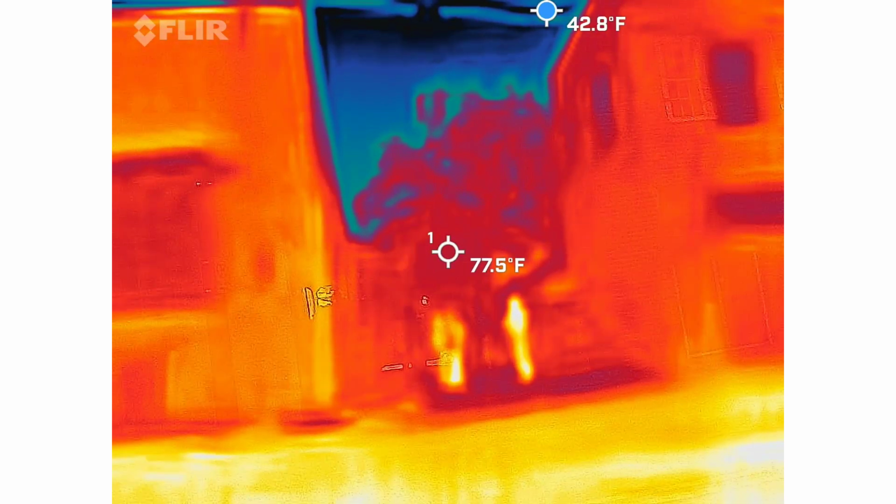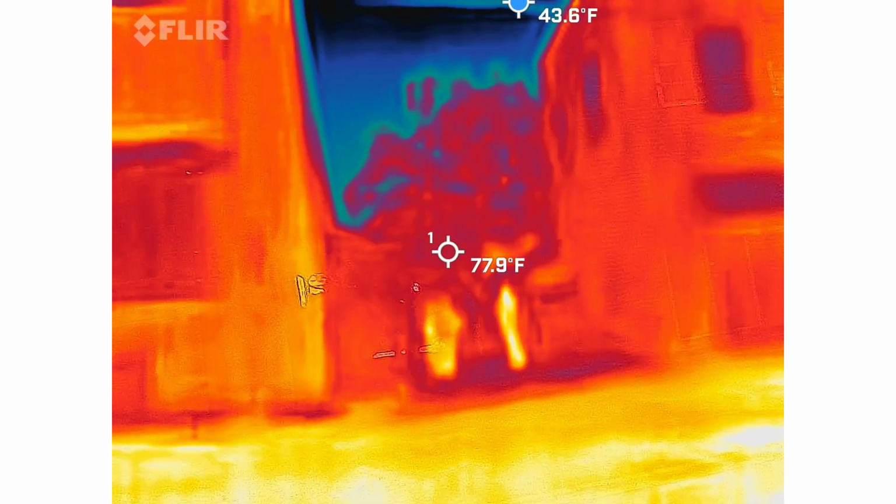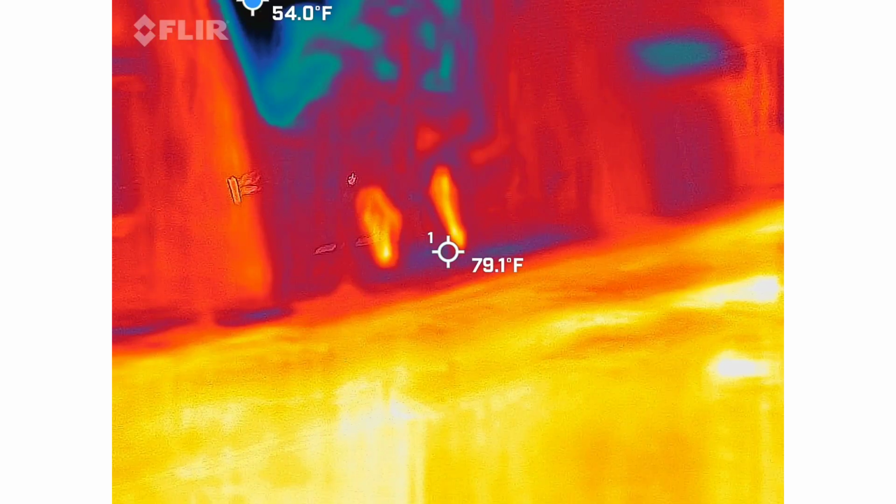So again, I'm the guy that got booted out. I'm going to mess with the other tours, so we actually end up there. My garage is right there. I have to pass the alley.